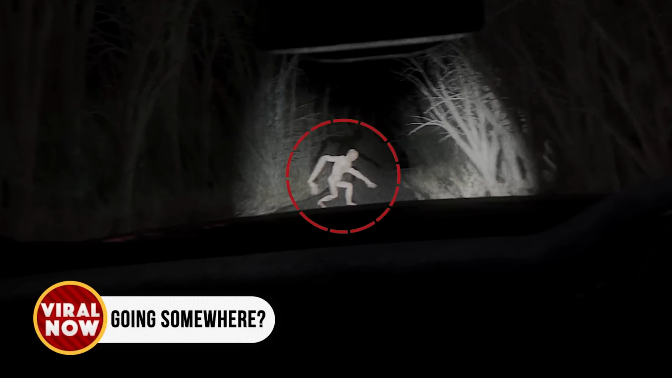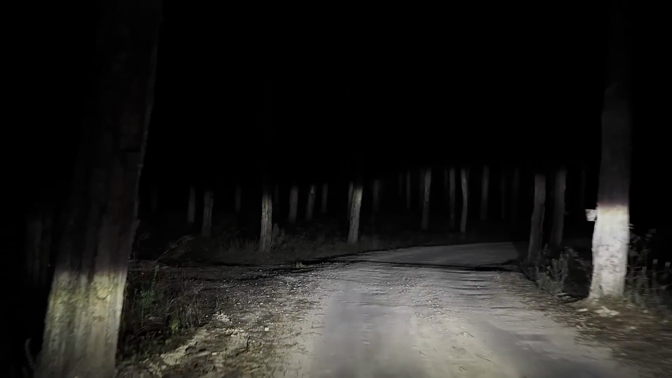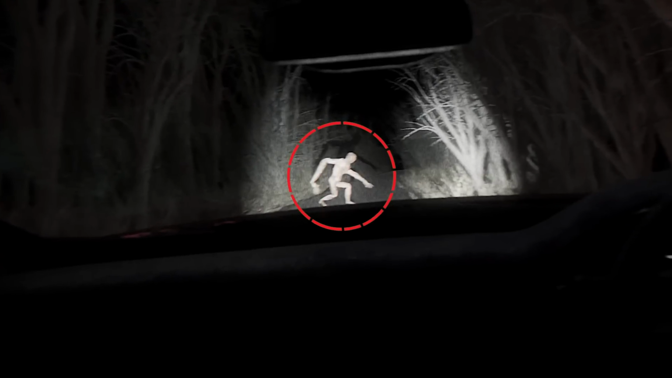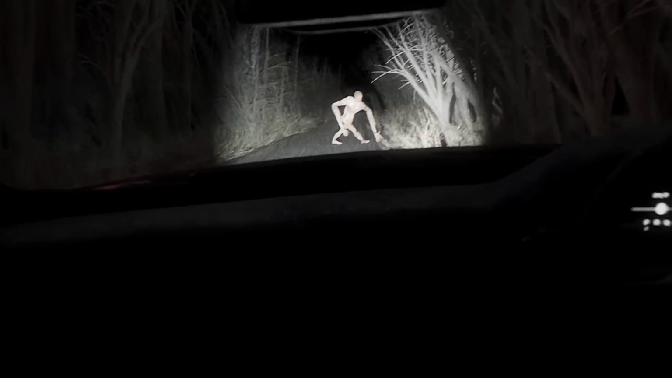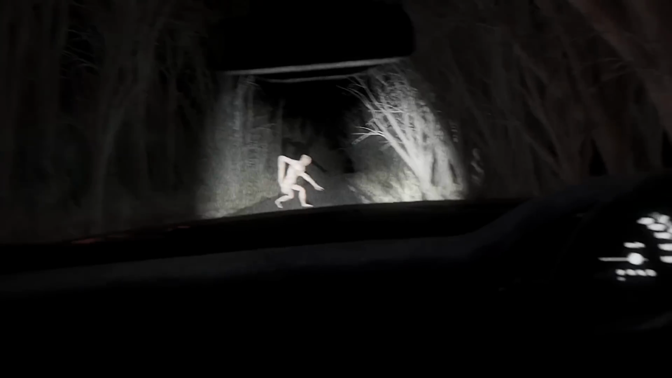Going somewhere? Driving through a forest road late at night, a man's dash cam captured a chilling sight. A humanoid figure crossing the road with unnaturally long arms swinging at its sides. Its sharp, deliberate movement sent shivers down his spine. Suddenly, the footage blacked out, only to return with the creature perched eerily on the car. The encounter feels too terrifying to be real.